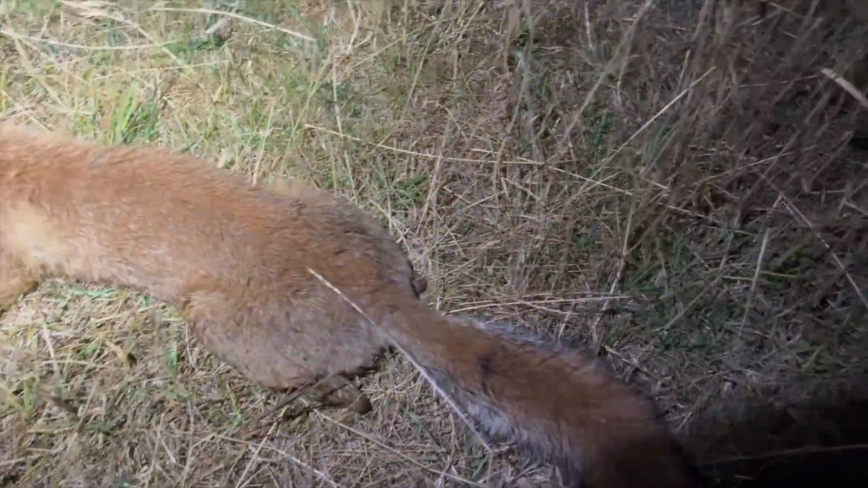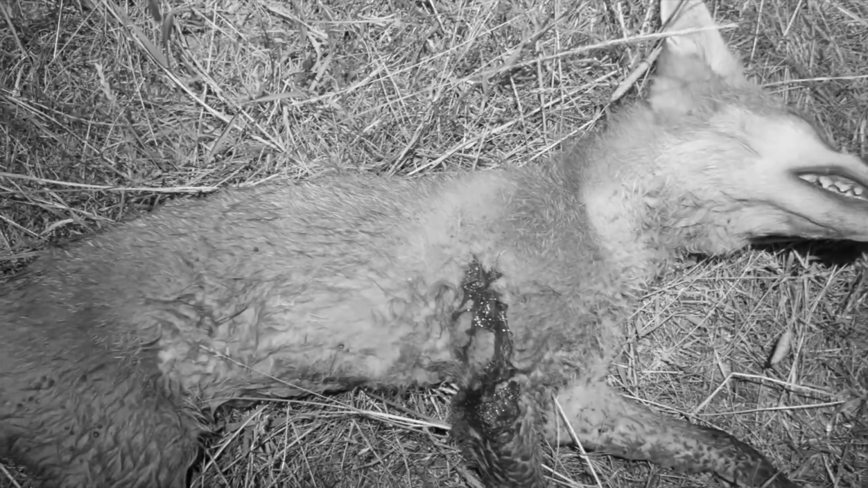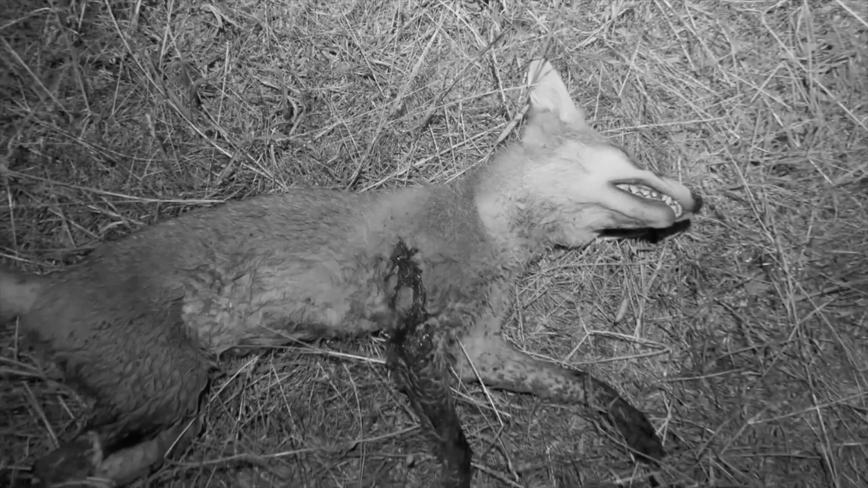Straight down. That's one of the cubs, I think. Pretty good shot placement, right on that top of the shoulder, look. And well, I stood right over here somewhere.